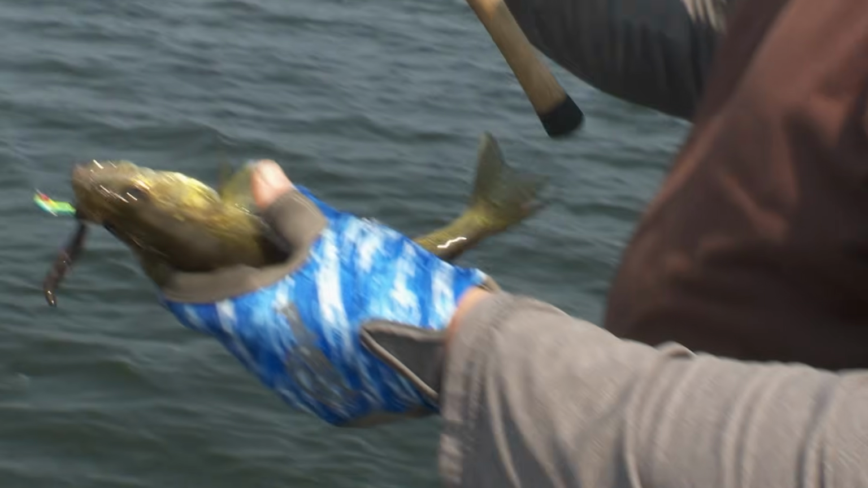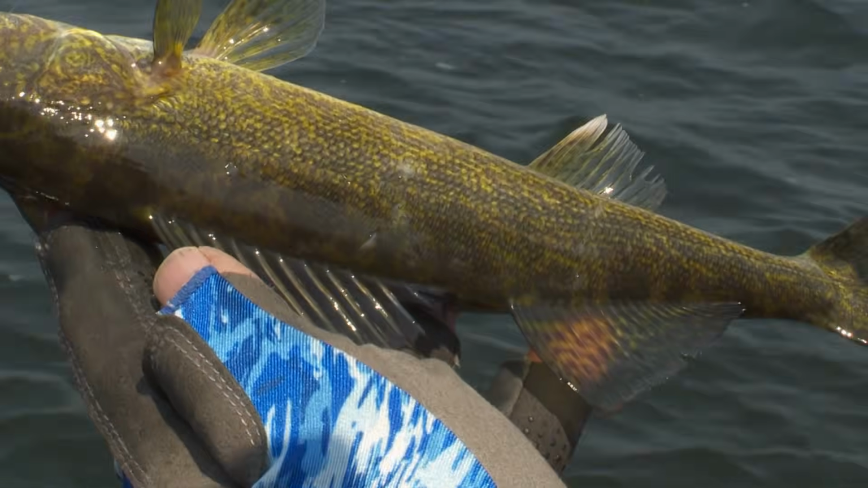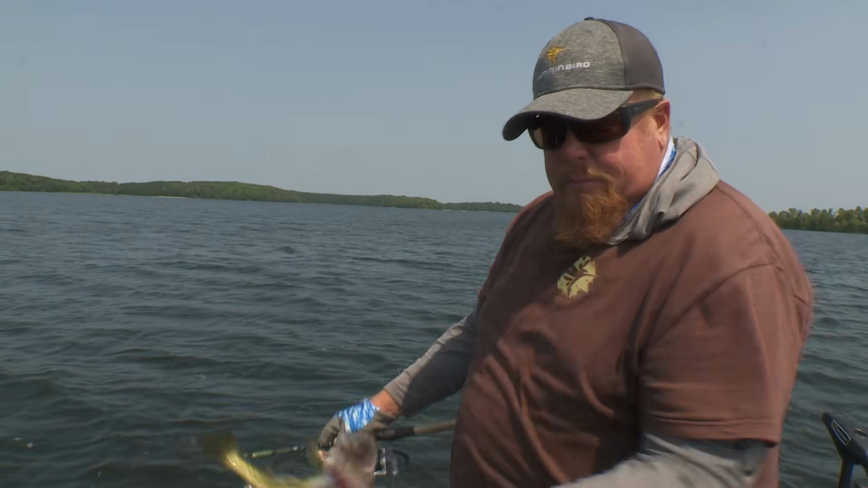Got a short scout, just a little guy here. I think a pike had him. Yep, you can see the bite marks here. So I almost caught two fish at once. Catch a walleye and a pike tries to eat it, but there's a billion of these. That's gonna be next year's eater, and it's really a cool place.